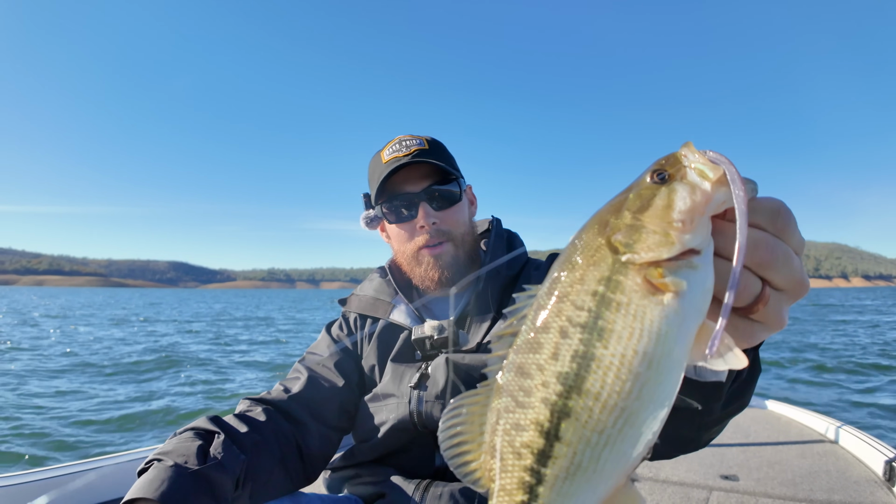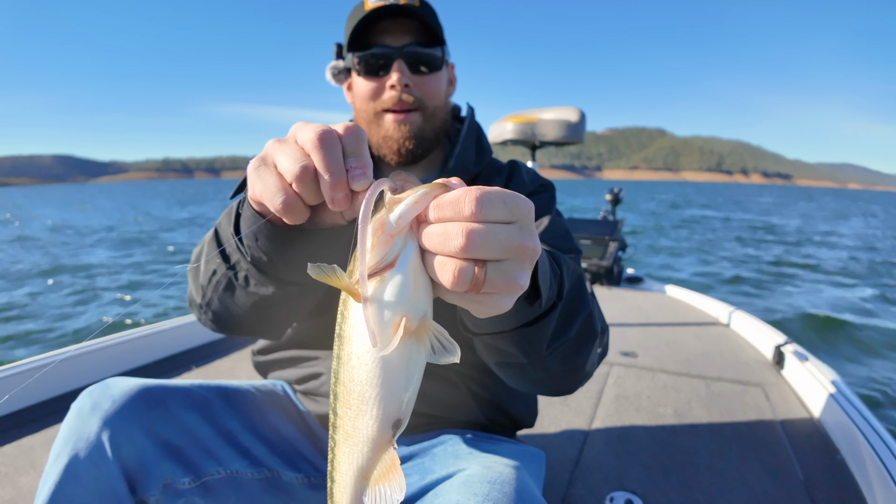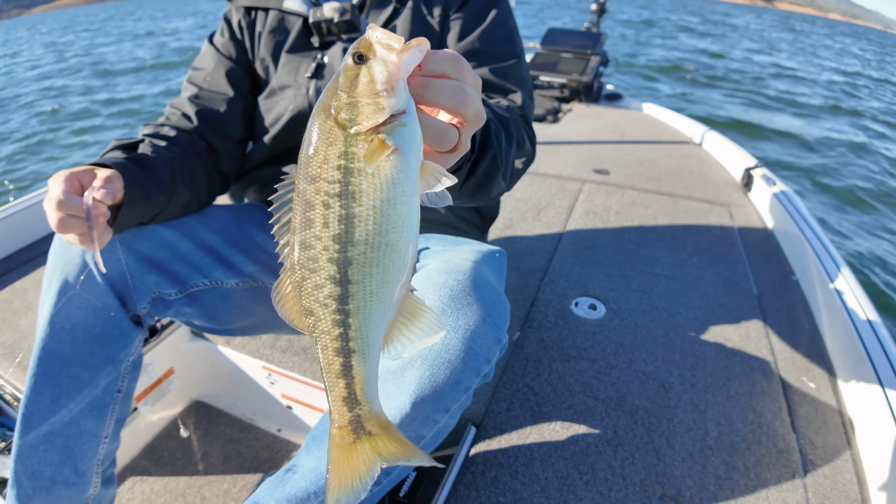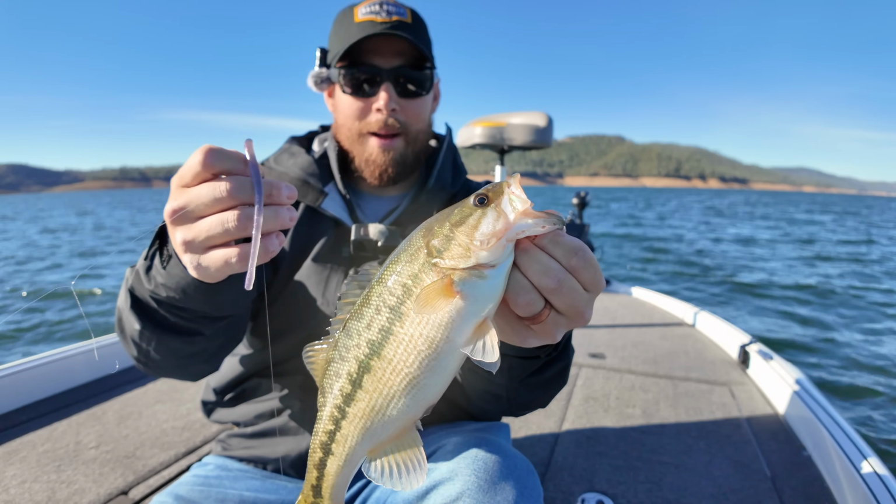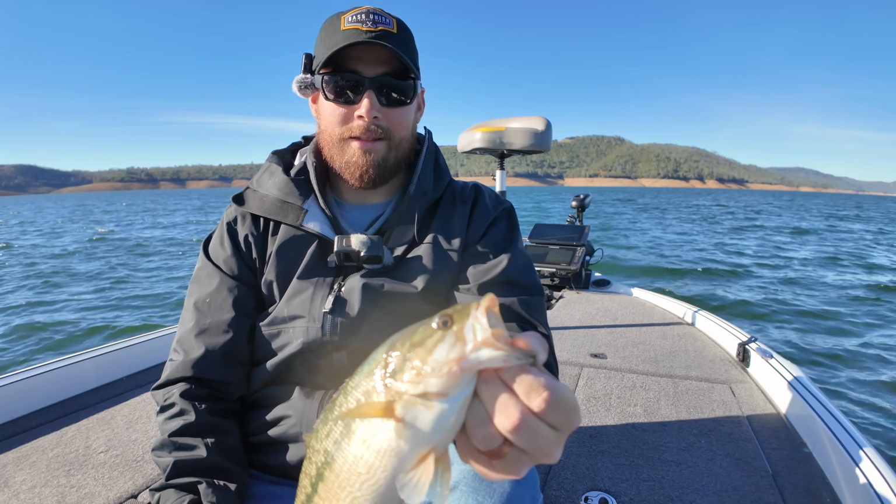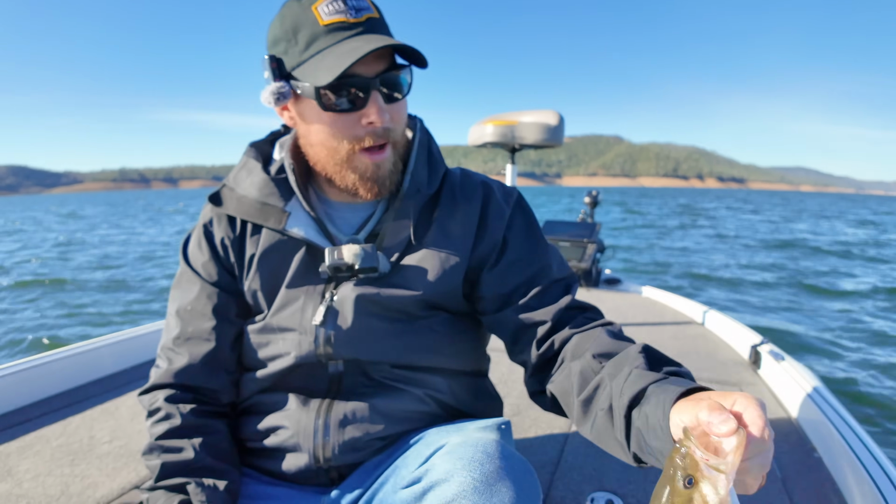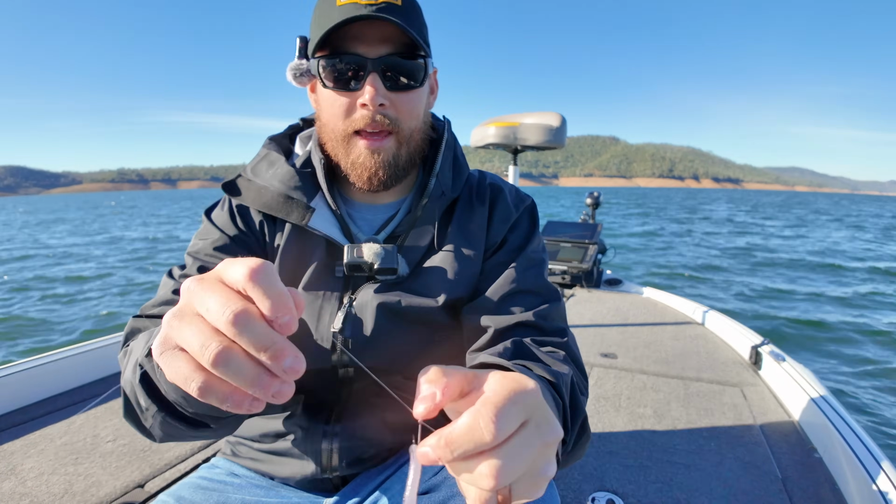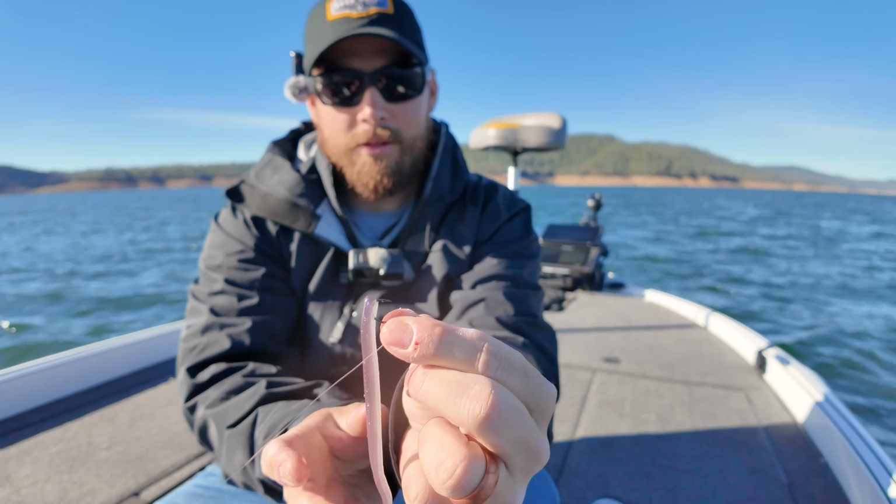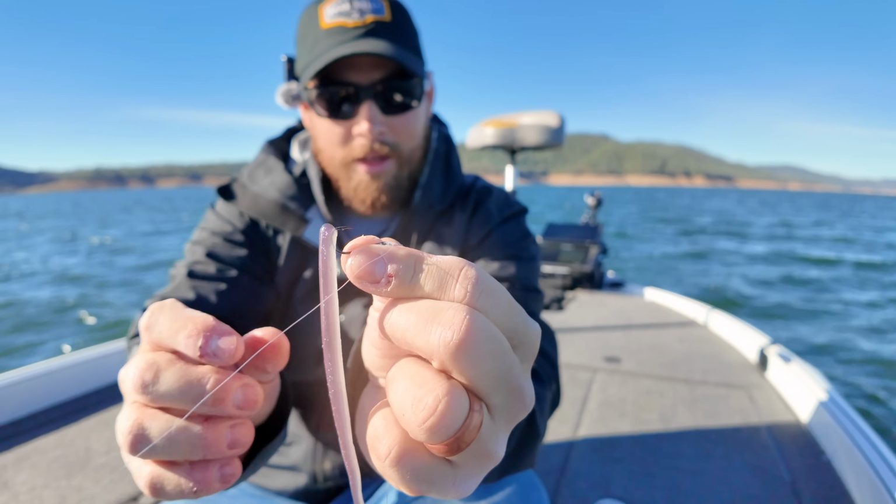All right, first fish in the boat. We got a little spotted bass on that drop shot. Pretty cool. Dropped down there, caught this fish in deep water. Talking 60 plus. Nice spotty. So again, that drop shot setup is just this little drop shot hook.